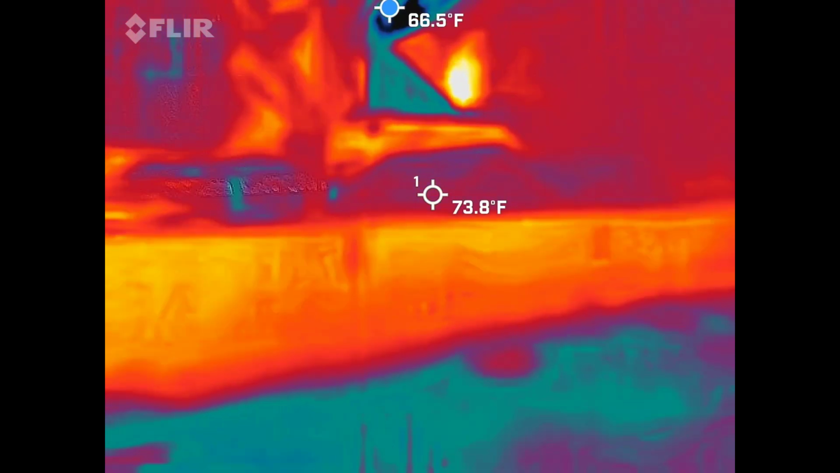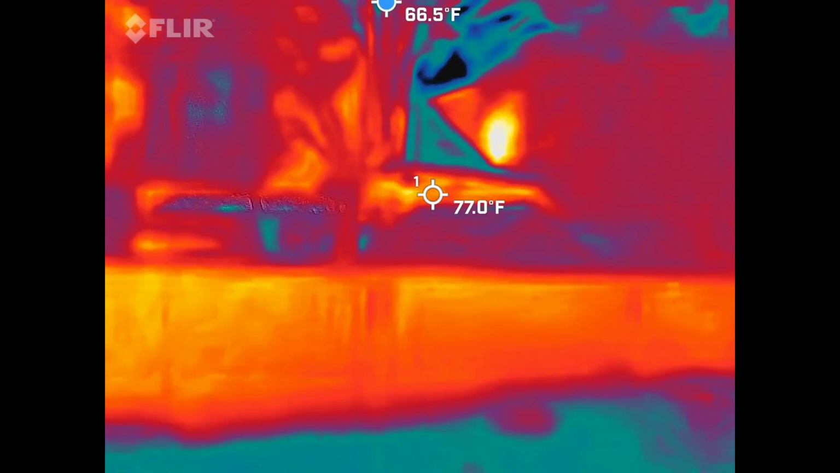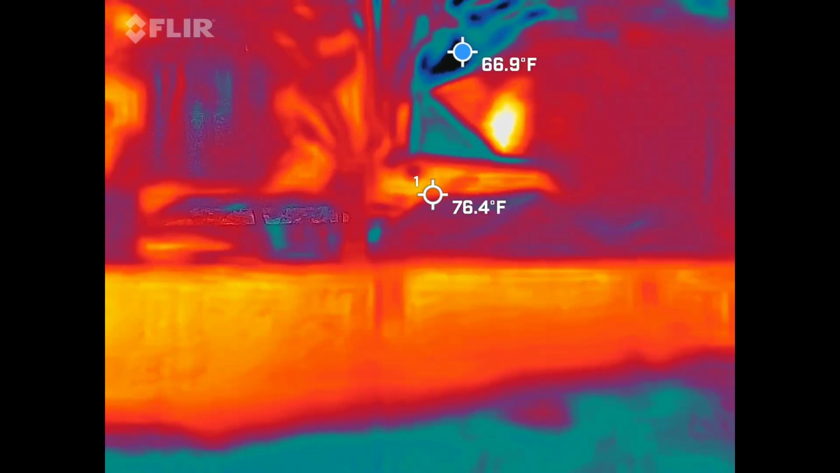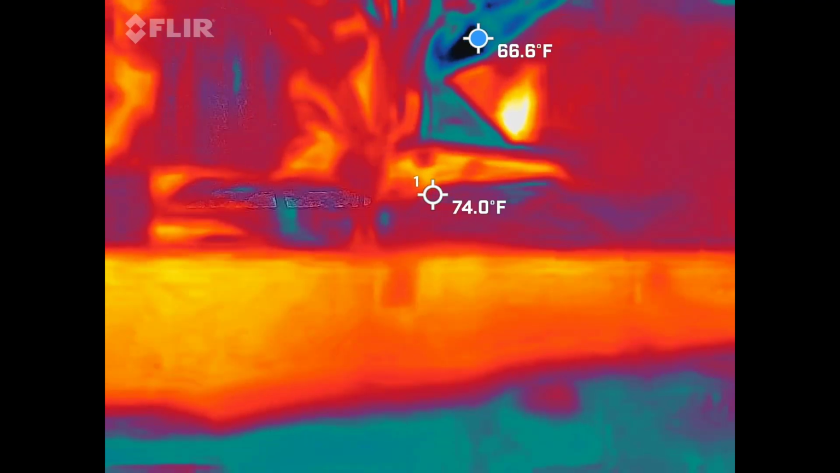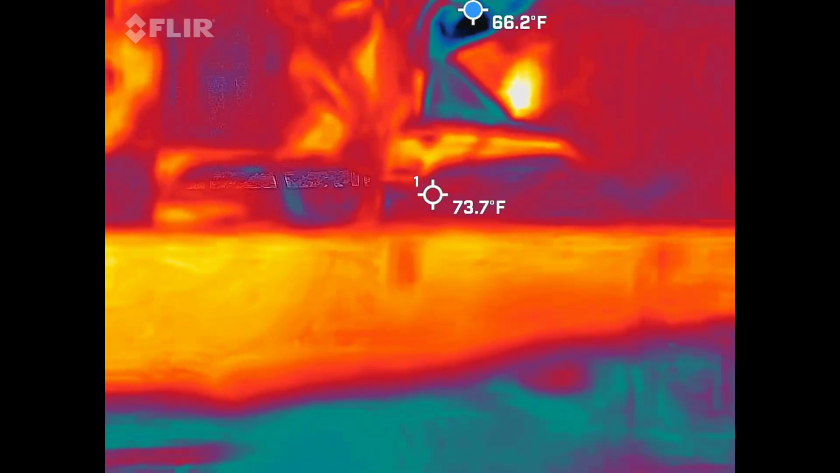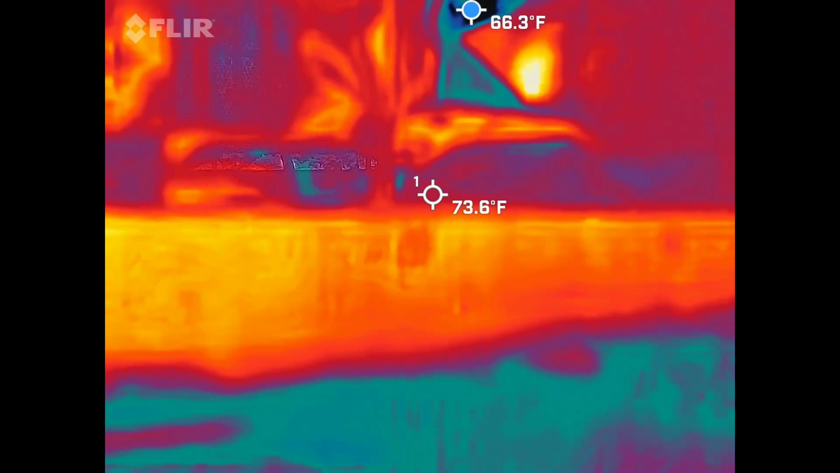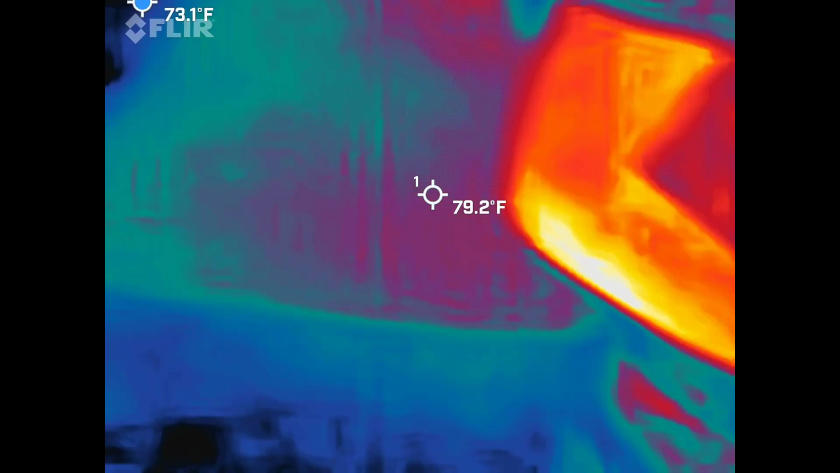Oh, and the sky has no surface, so if it's in view, that blue dot will automatically go to the sky. So you kind of see where you have that black area now. Yeah. It's in between the trees right here. Okay. Yeah, that's what I'm looking at. It's trying to measure the sky, but there's nothing to measure because it will only see surface temps. All right. Man, we're gonna get a good view with you, as tall as you are, man.